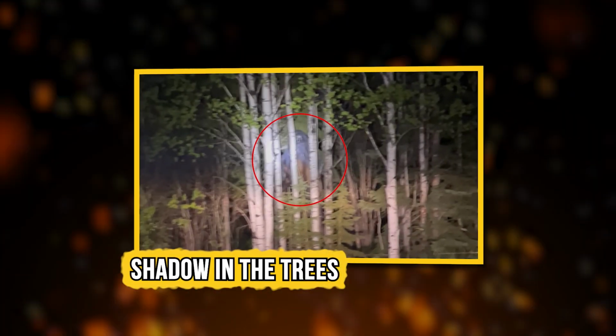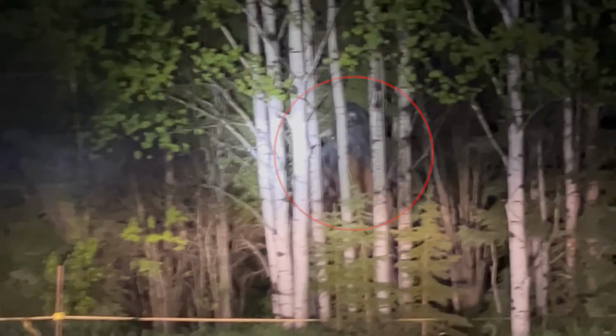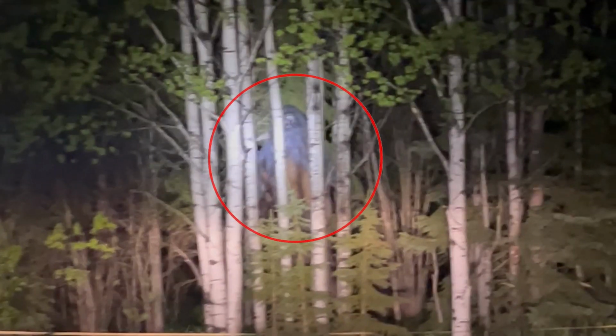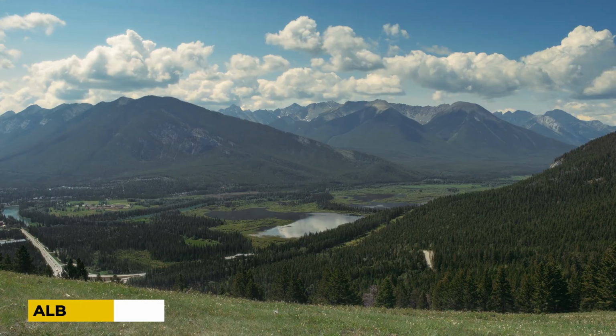Shadow in the trees. Some creatures hide in places where few would dare to look, as you will see in this coming clip. A huge creature was recorded by a truck driver on his truck's dash camera in 2021 while working at a job site near Sunchild First Nation Reservation in Alberta, Canada.